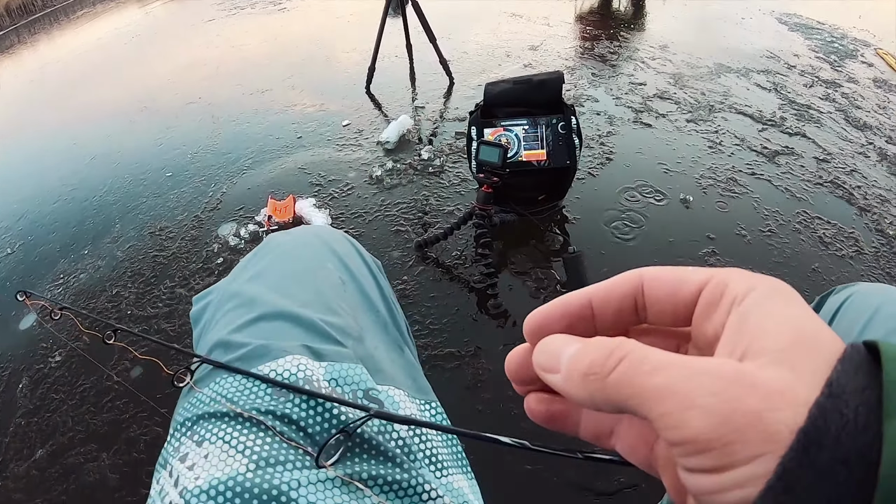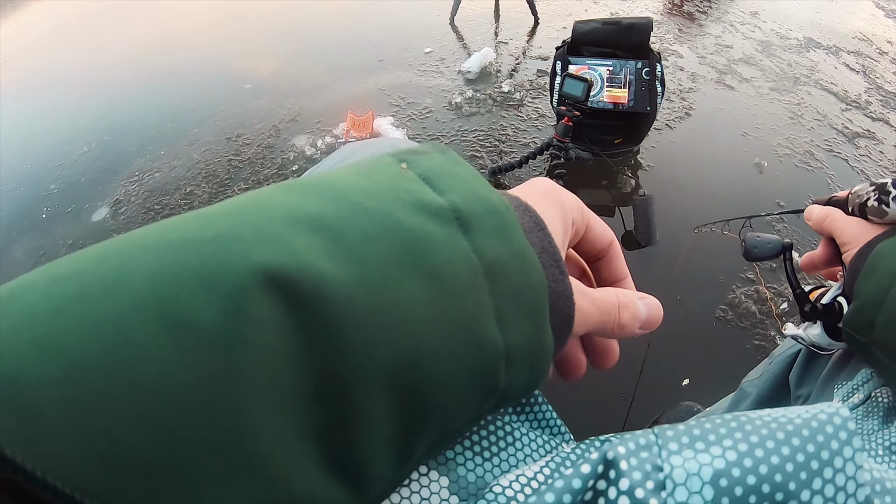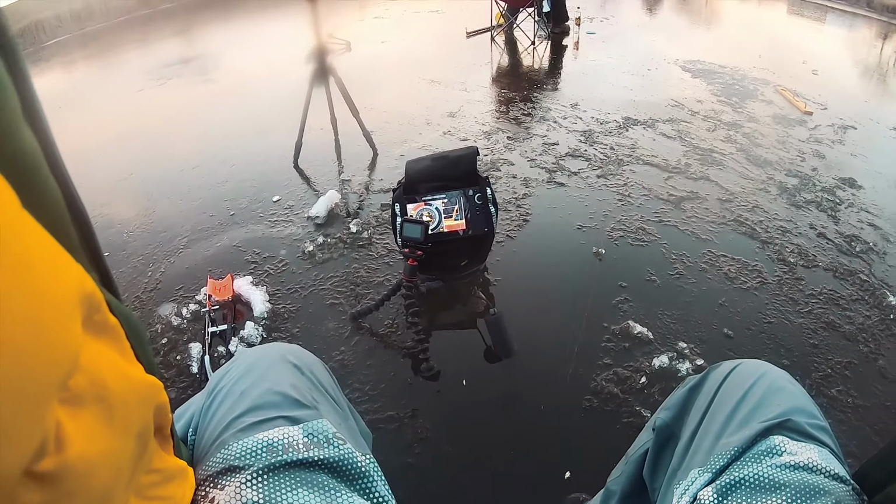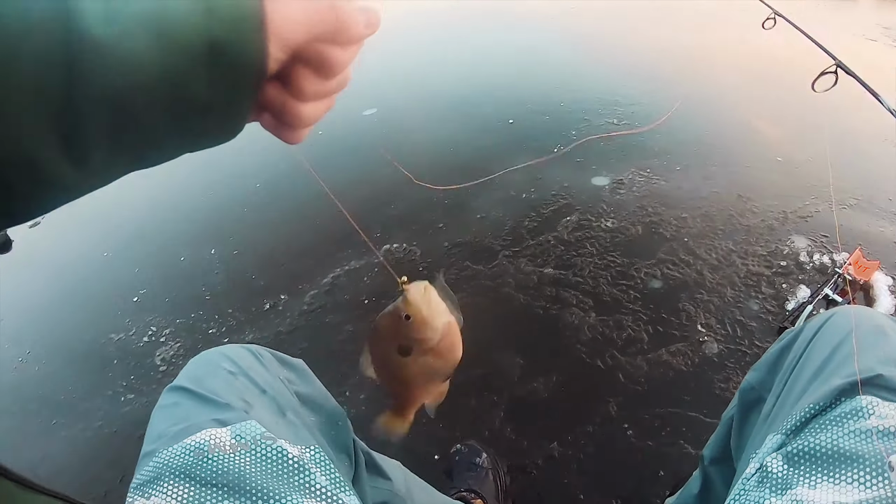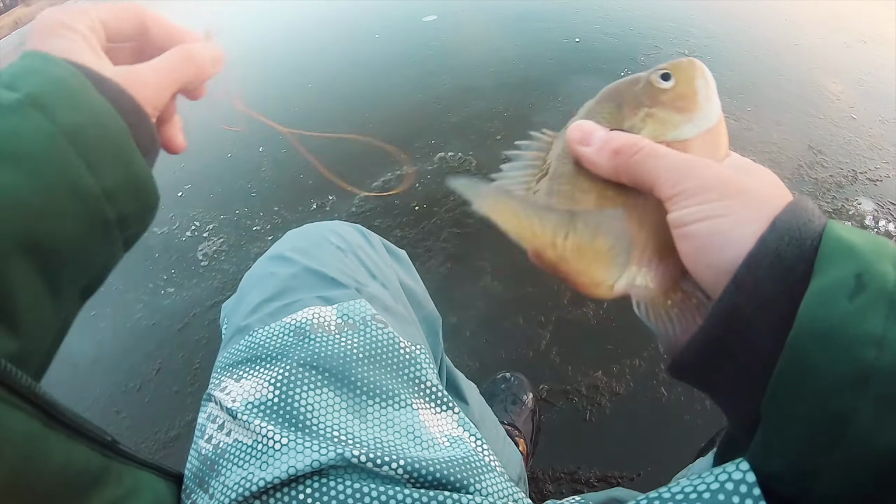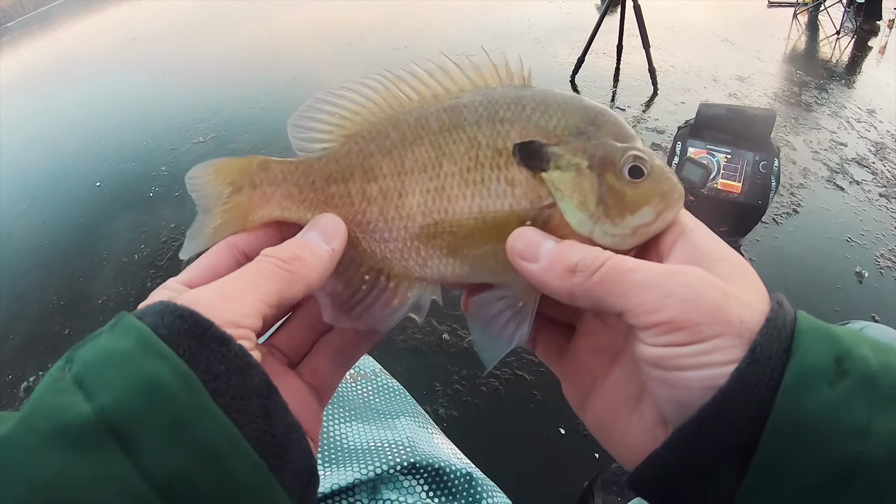Just did some saucy drone flights. First drop down, already got one. Oh, here we go, here we go. Oh, that's a good one. One of my bigger ones of the day. Guys, one of the nicer gills. That's a good one.